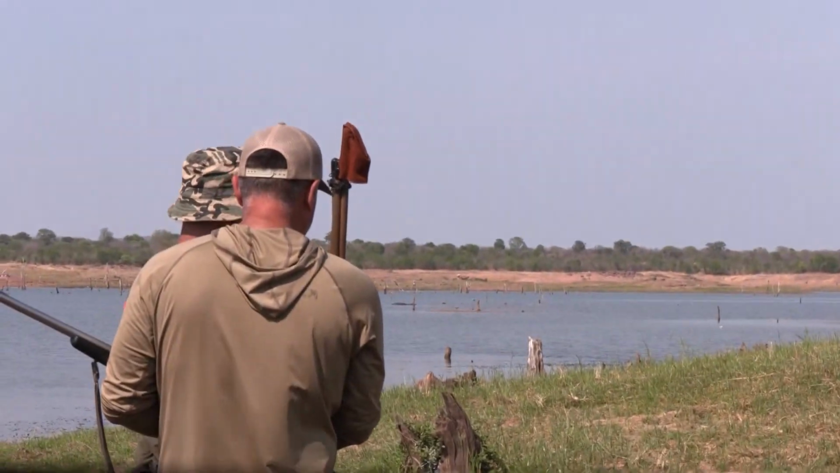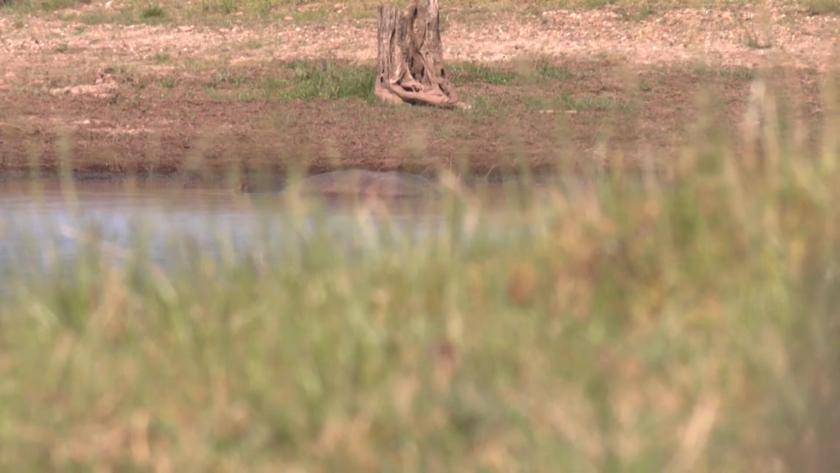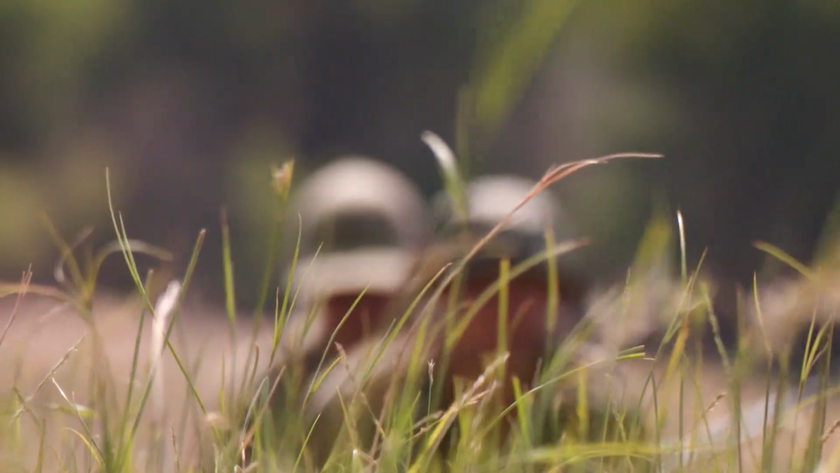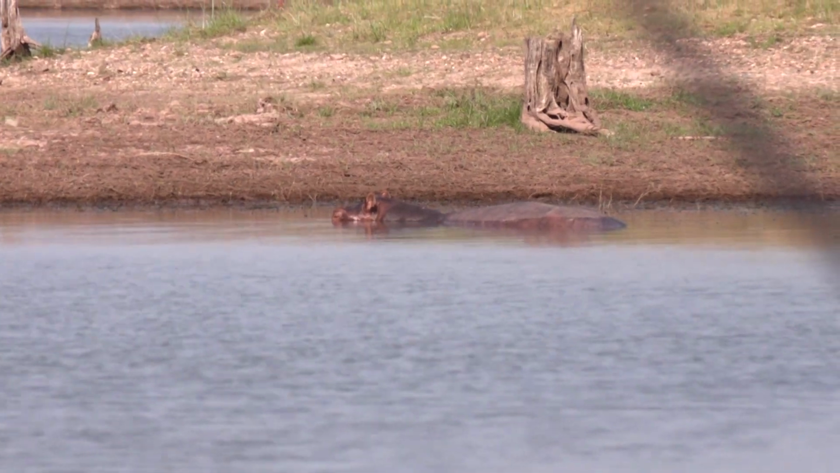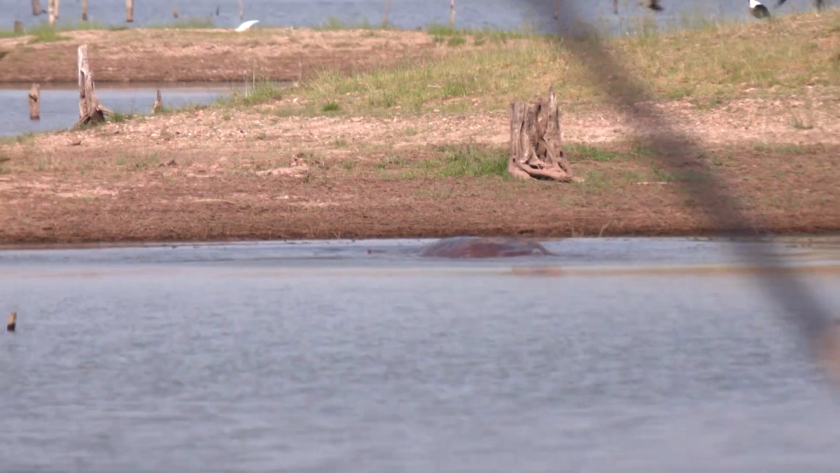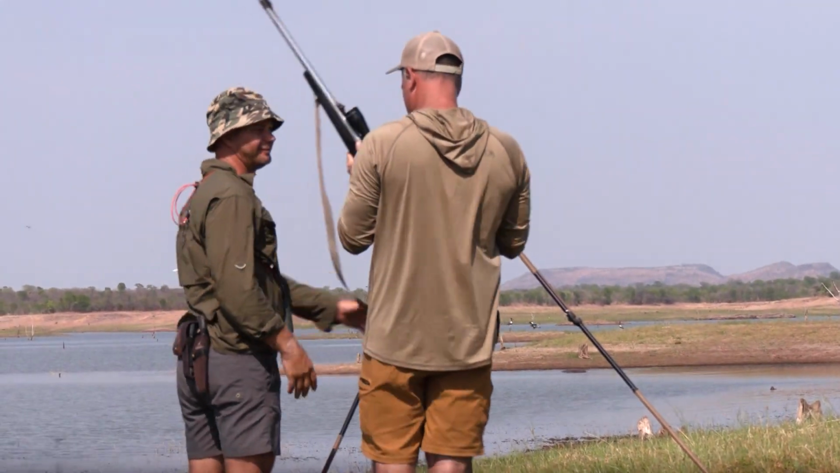Come around a little bit just to get the angle. Is he facing left? Yeah, he's facing left. Just wait for him to turn a little bit. Got him. Yes, sir. Very well done.